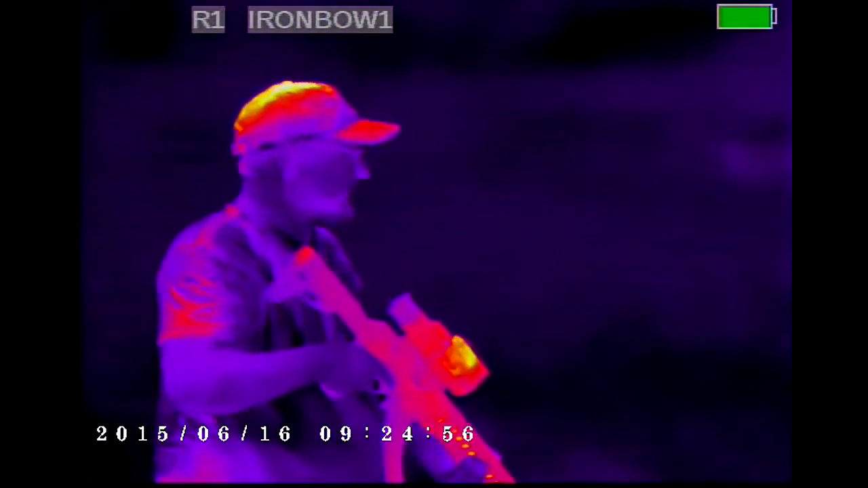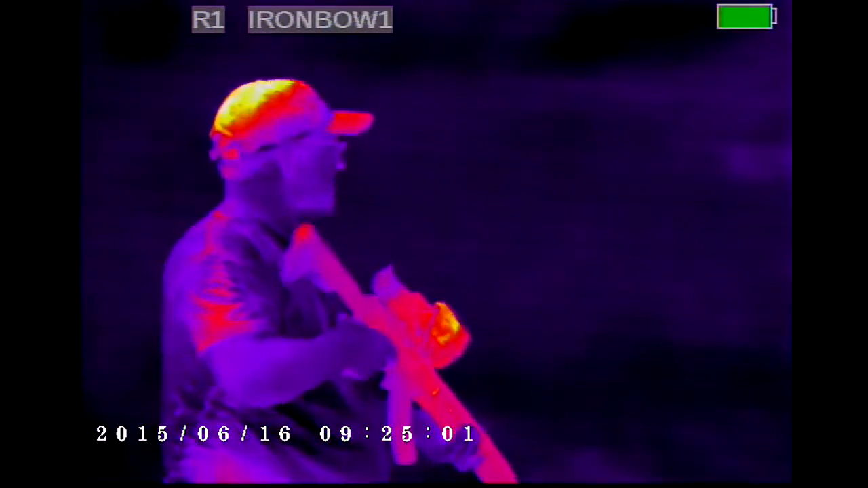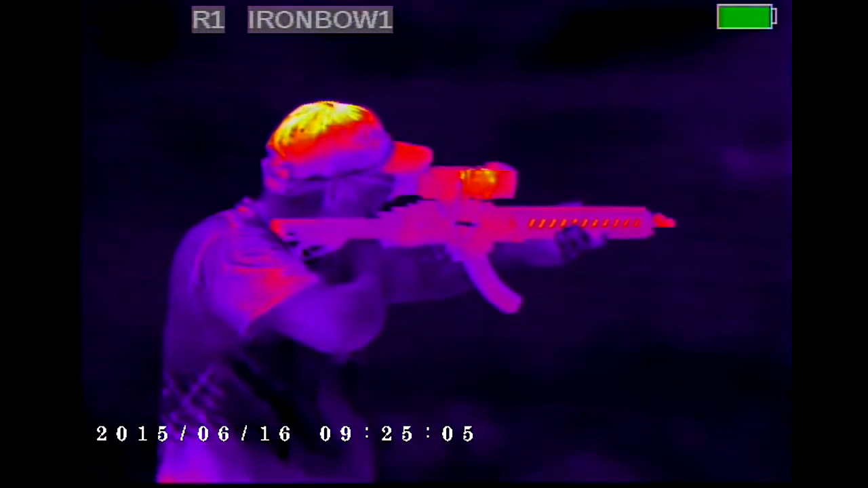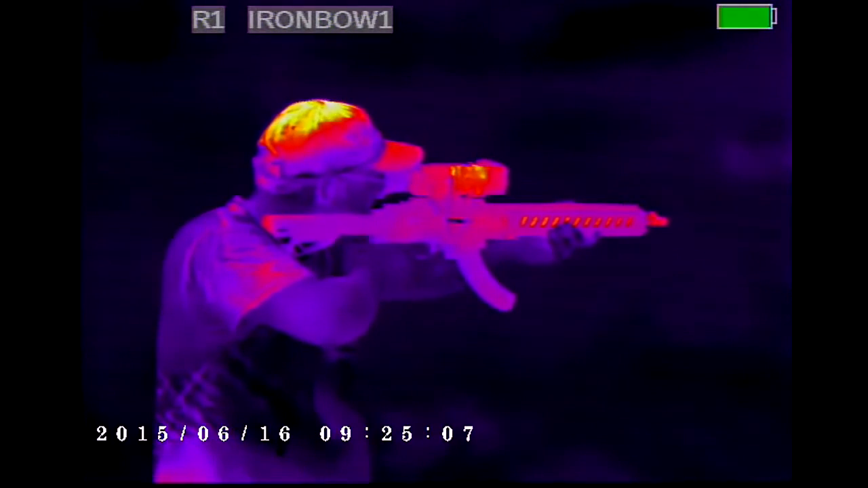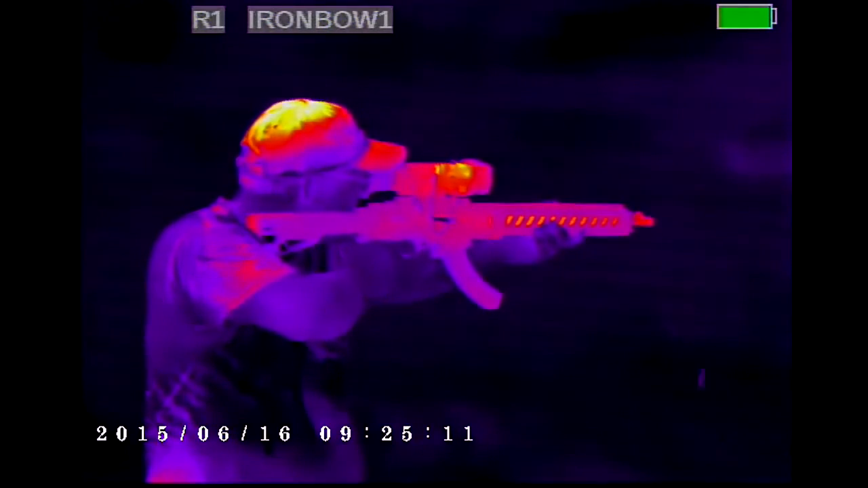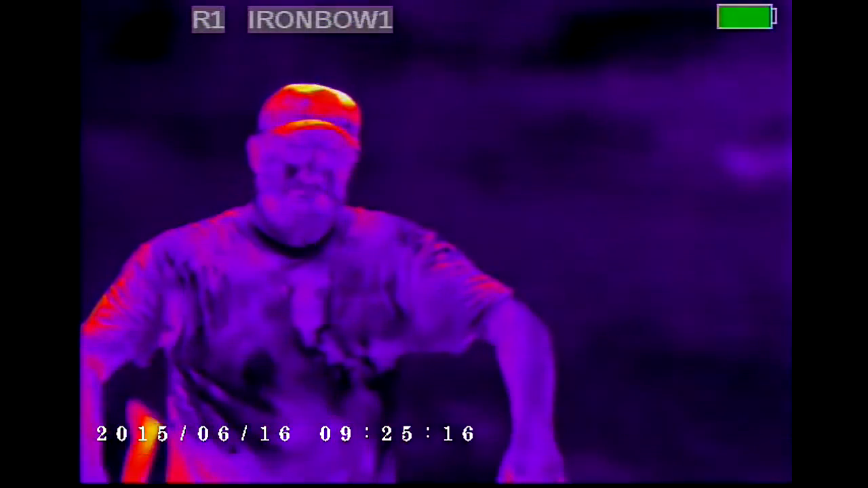Iron bow. Hopefully you guys can tell how dang hot it is out here too. I'm sweating my butt off here. It's about 100 degrees. Yeah, it's 100 degrees. But what's neat, on this setting and some of the other ones, you can see the DVR. See how hot the DVR is there on Eric's rifle on the Zeus Pro, on the top of his hat there.